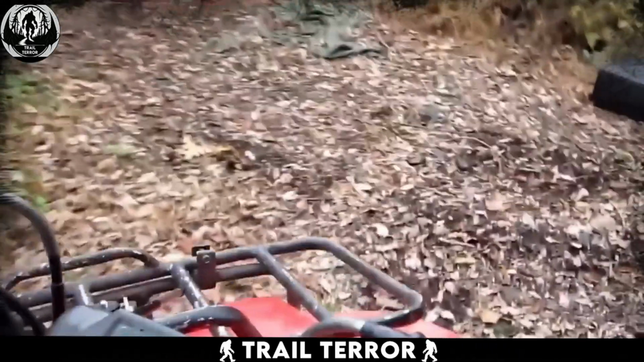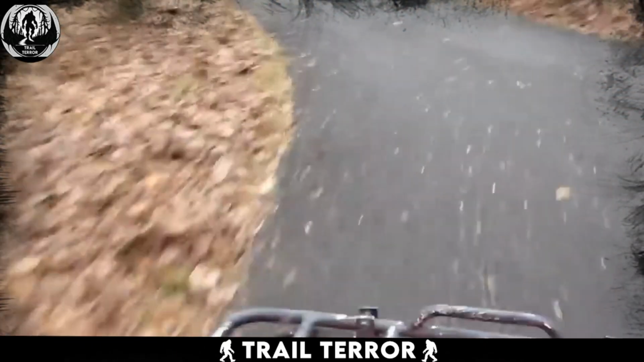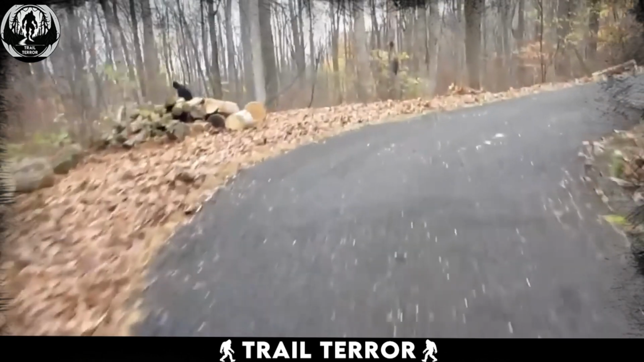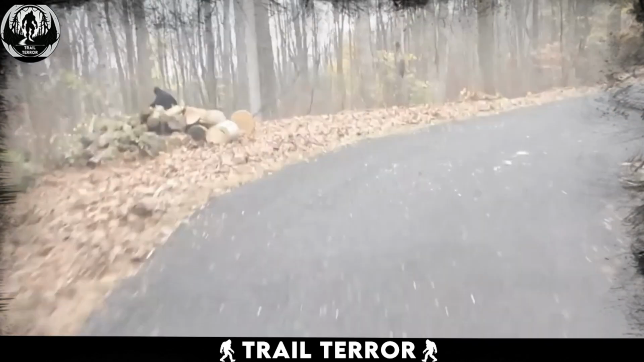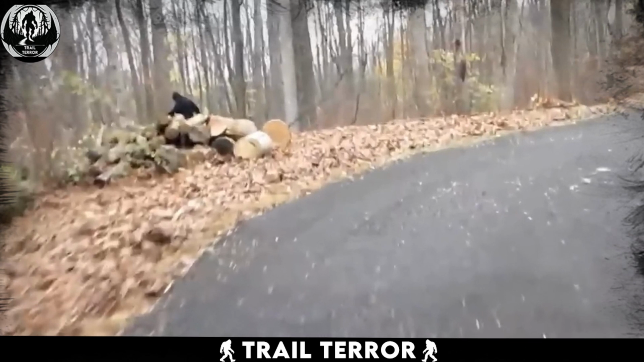While on this adventure through the woods, the creator's camera captures something quite extraordinary. Within the forest, a tall, dark figure is seen walking amidst the trees. Strangely, the creator seems unaware of this unusual presence. But to viewers, this figure undeniably resembles a Bigfoot.